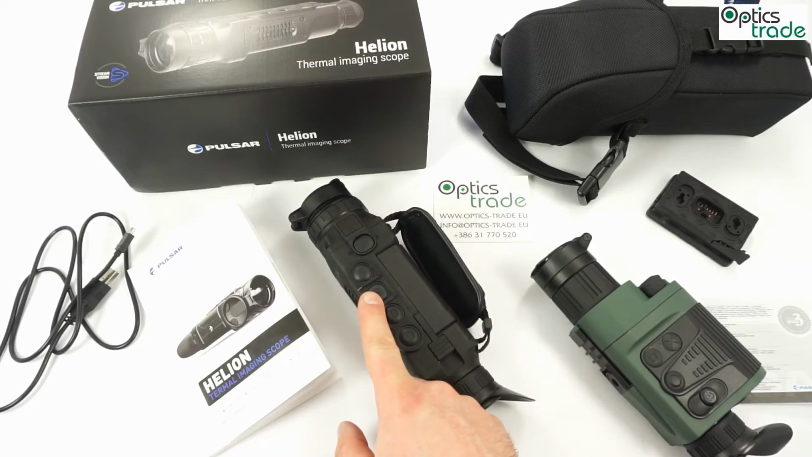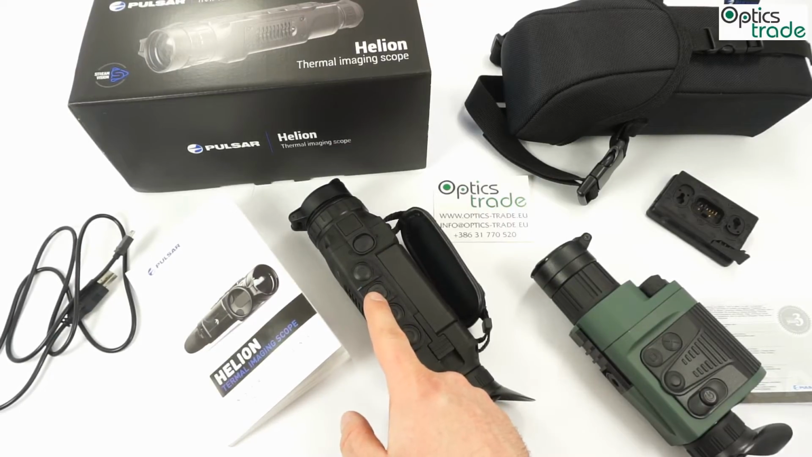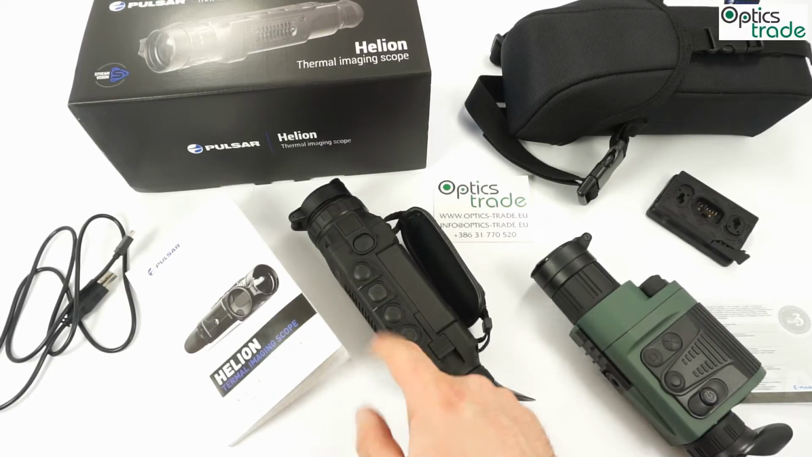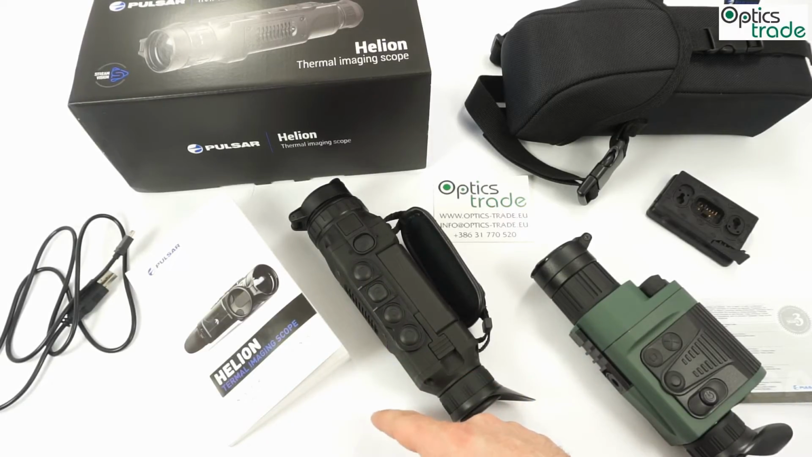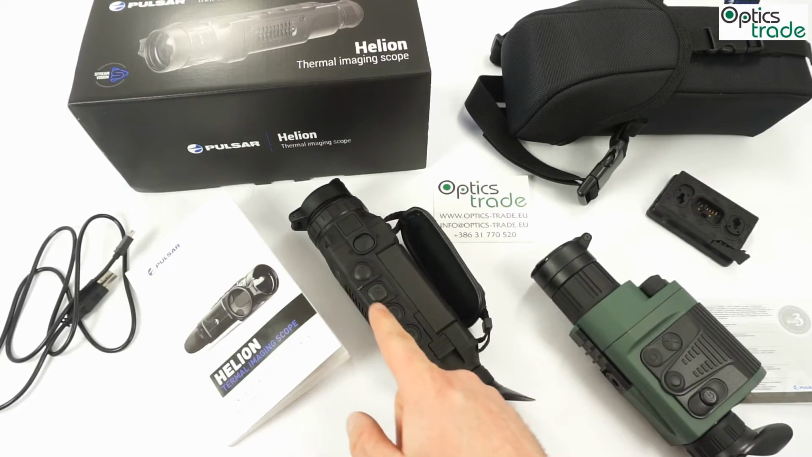You have a menu button. You enter one menu with the short press of a button, and the main menu with a long press of the button. Then you have an arrow up and down for going from one option in the menu to other. Really simple, really easy to use.